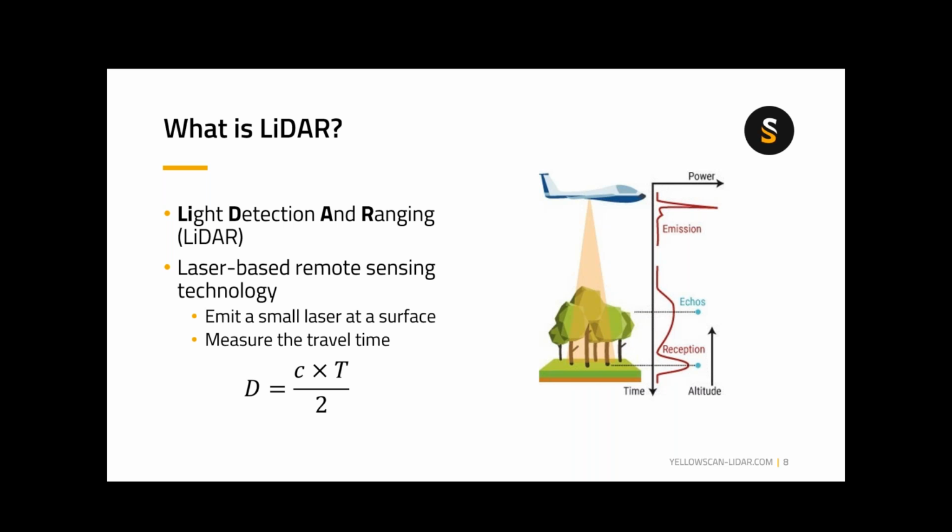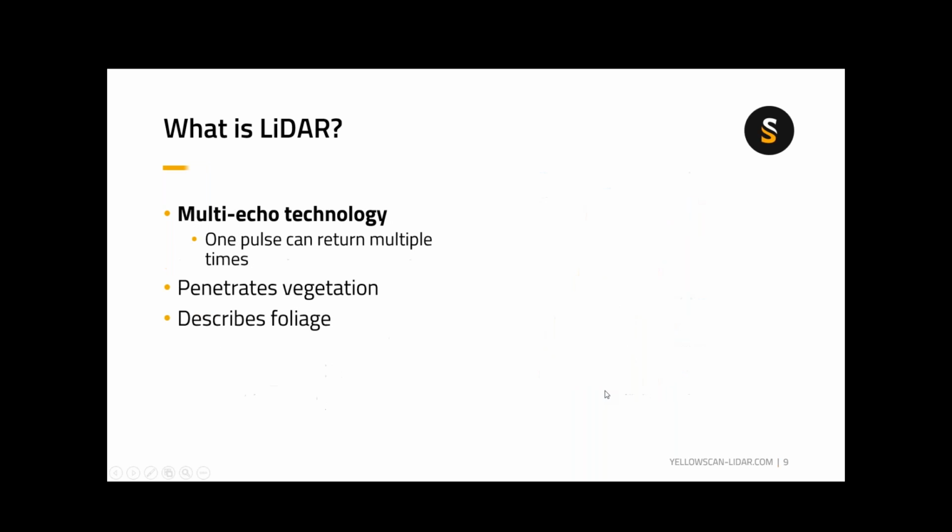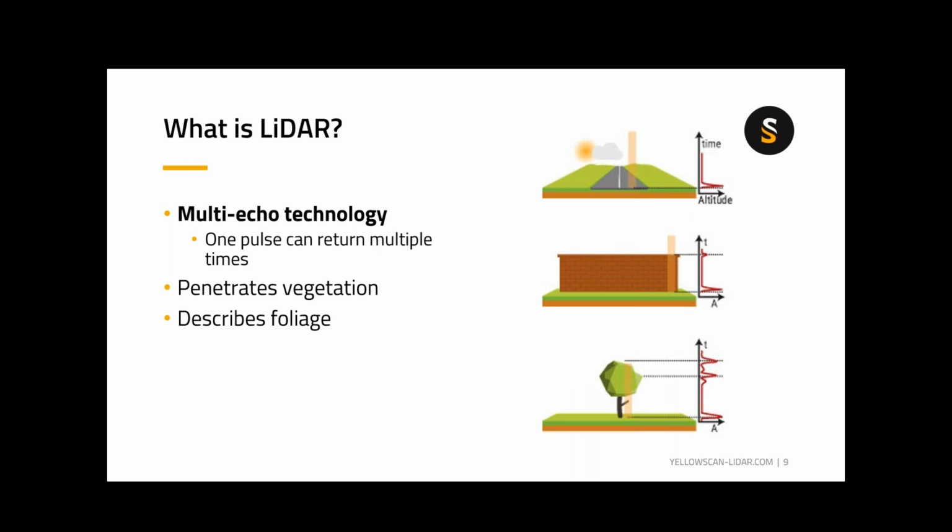That's the primary concept. So you have an emission and then some number of echoes, and then ultimately the reception of those echoes back up to the receiver. The multi-echo technology is one of the core capabilities that really differentiates LiDAR technology from more passive sensing like camera-based systems, in that you can receive more than one echo or more than one return for a given LiDAR pulse.